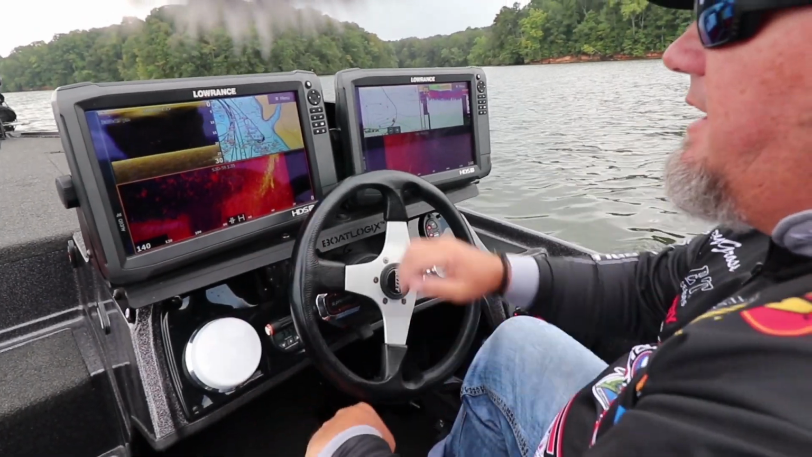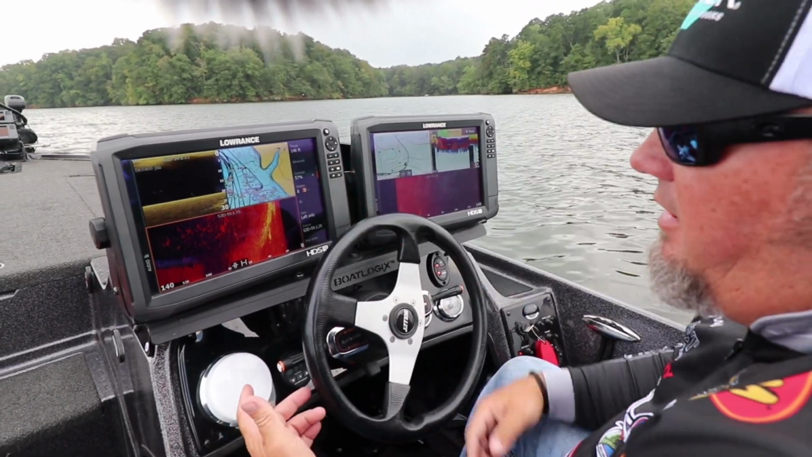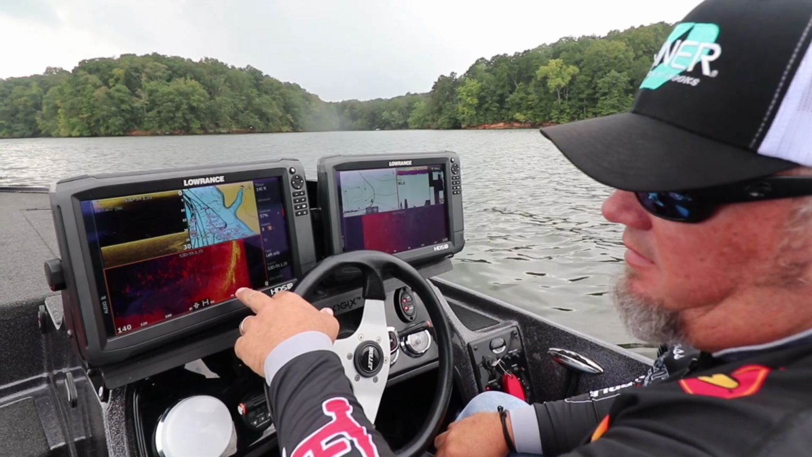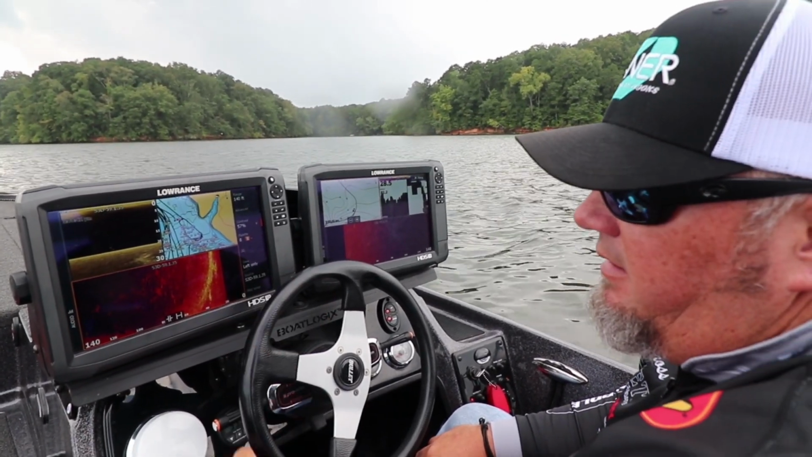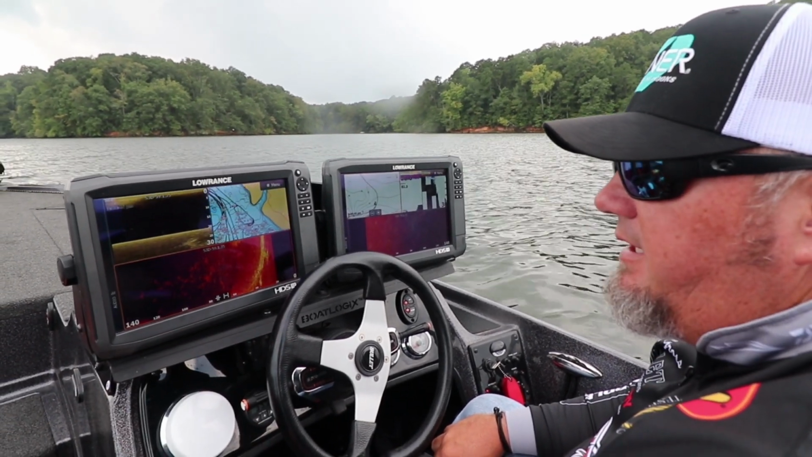I'm using, I think this palette here is number 8. Let me make sure, yeah, it's number 8. It's the red, what I call the red. If I've got grass around, and right now I don't have grass, but what it also does, it shows me the shell bed. So anywhere you see this real bright white, that's the shell bed. This out here is just some cluttered up grass that's floated in because we've got grass on this particular lake.